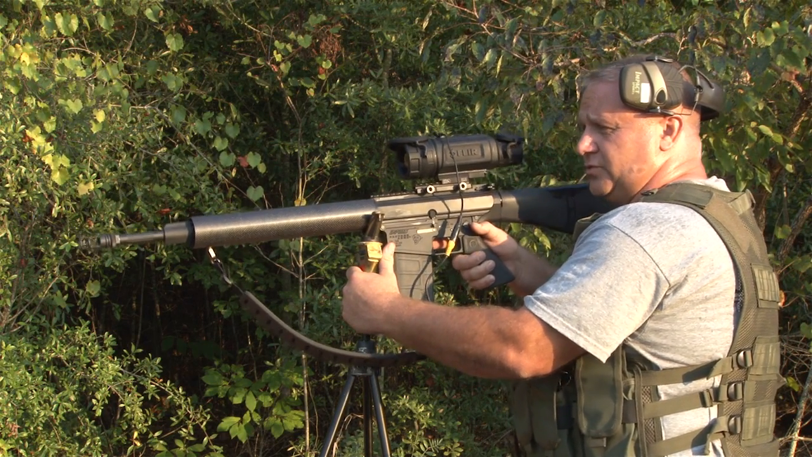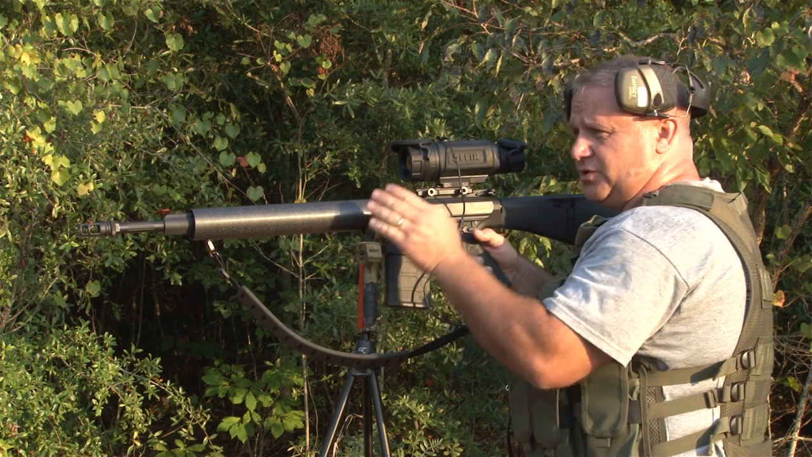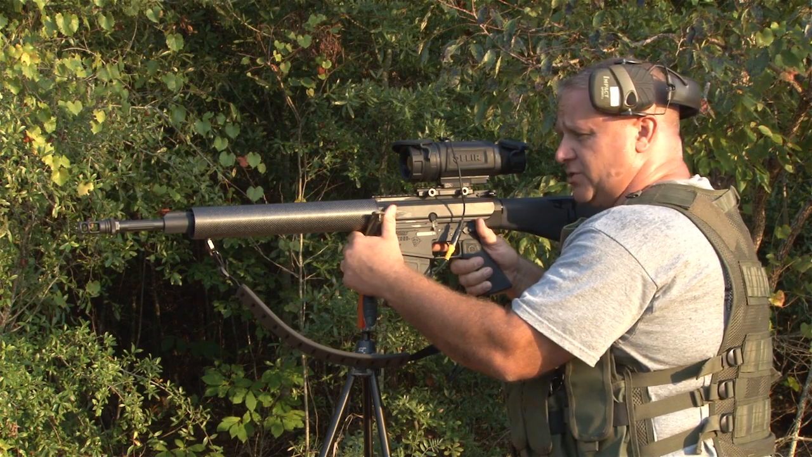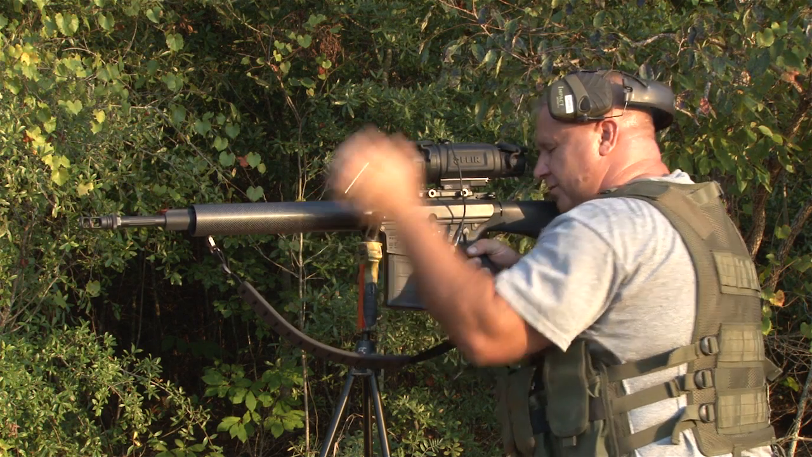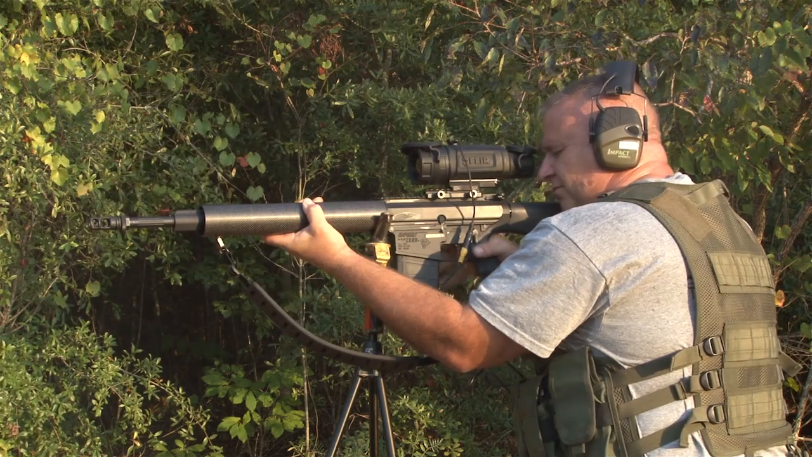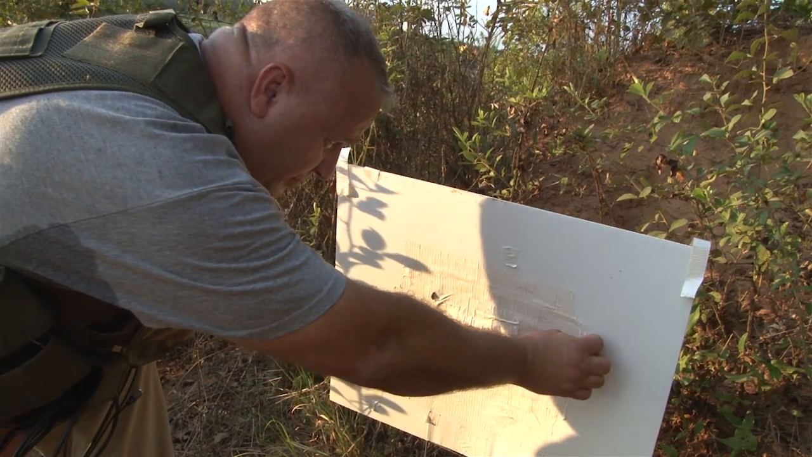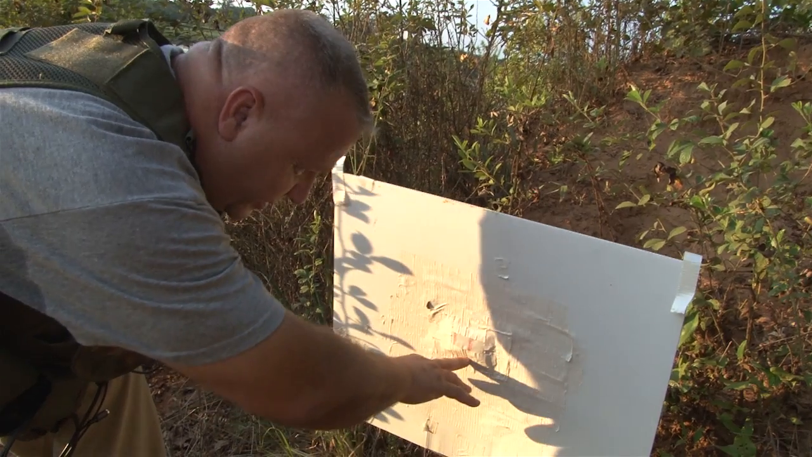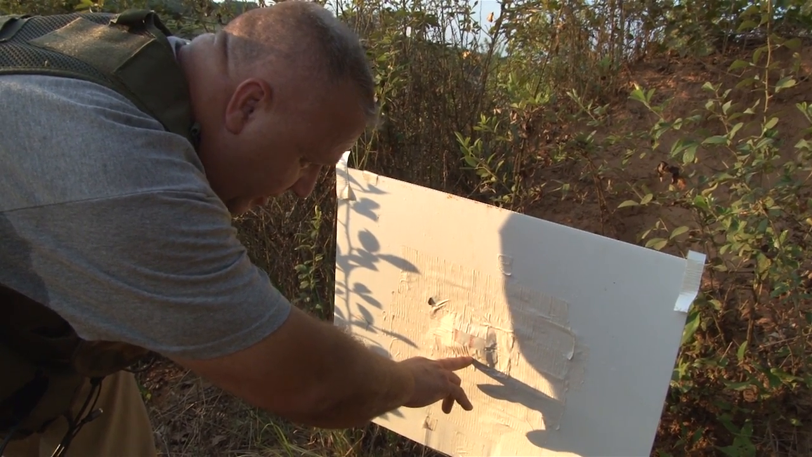At this point, we're going to take up an aim point of center mass of the white hot pad. We expect to shoot center mass low 1 inch of the 2x4 hot pad downrange. As you can see, we hit high right again. We're going to go ahead and cover this point up. I'm going to make a left correction and a down correction because I want my point of impact here. So I'm going to do about a left 10, down 5.